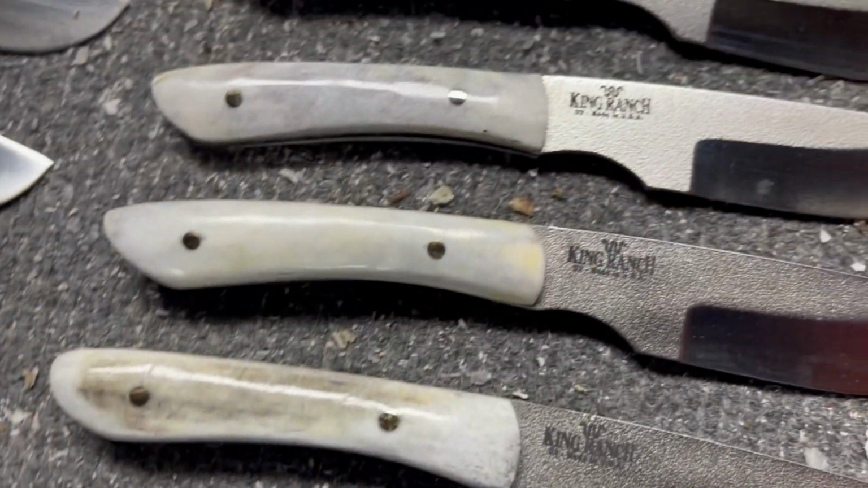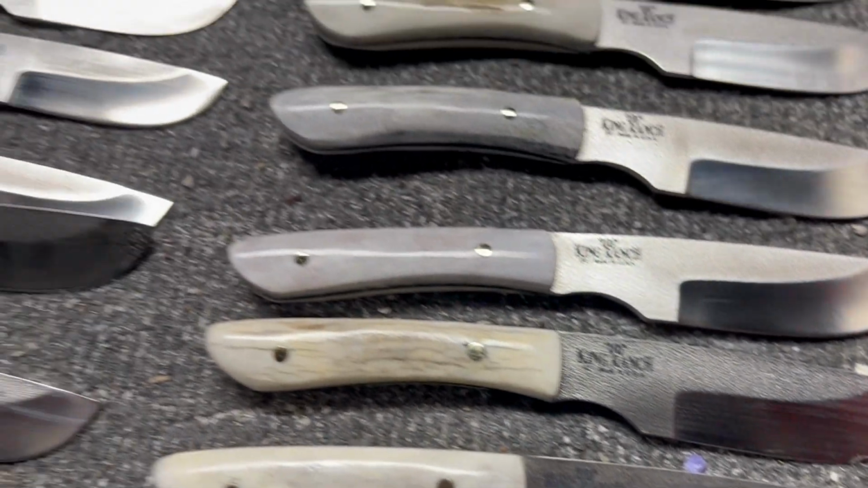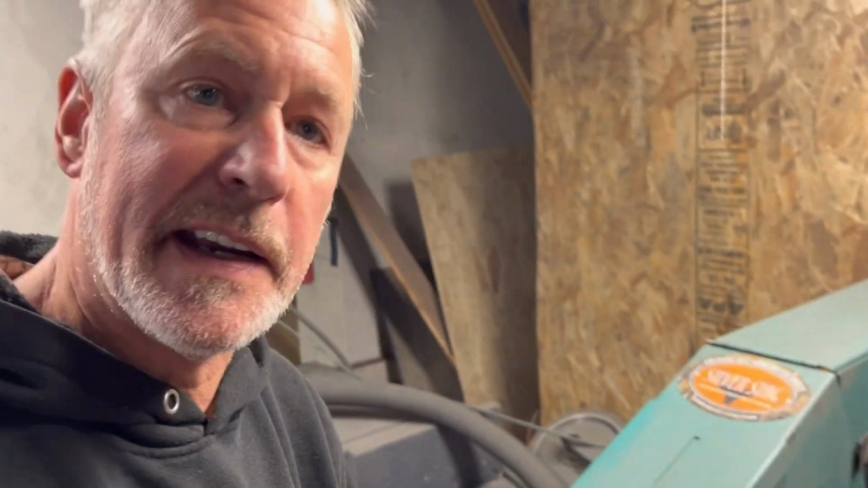And so our key customers. We build a lot of their private label and co-branded knives. I think they're up to about 6 or 7 stores, and they got their saddle shop, which is their key store. They're in Kingsville, yes sir. And then they also have a catalog and their internet.